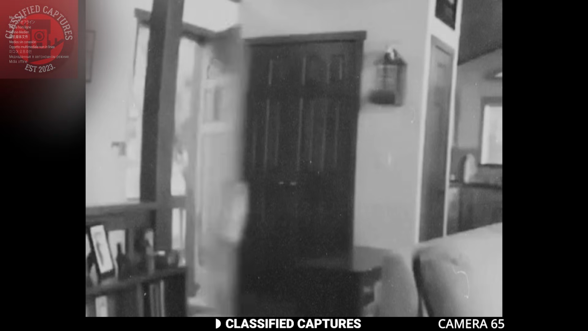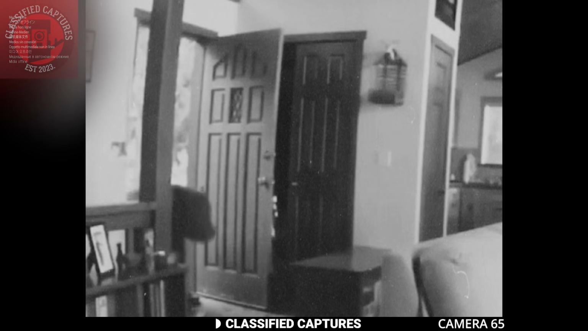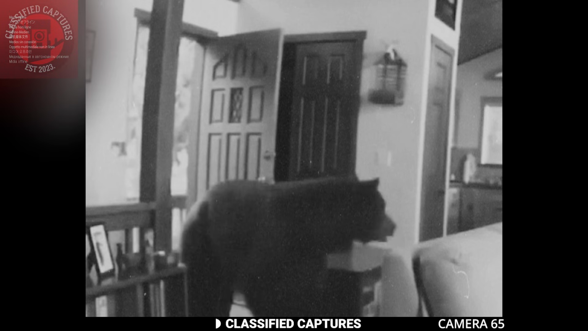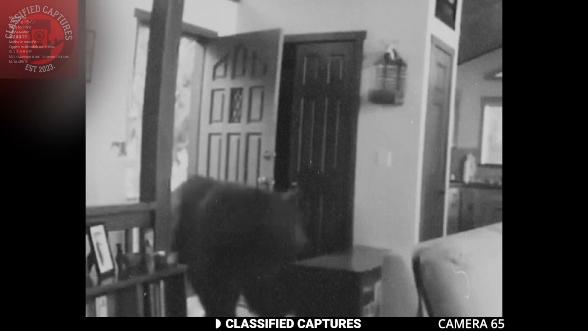Doors are essential for security. But what happens when the intruder is a huge black bear? A home security camera inside a living room captured startling footage of just such an event. The video shows the front door being forcefully opened, with the frame giving way under the bear's strength. Moments later, the massive animal strides into the house, casually exploring the space.